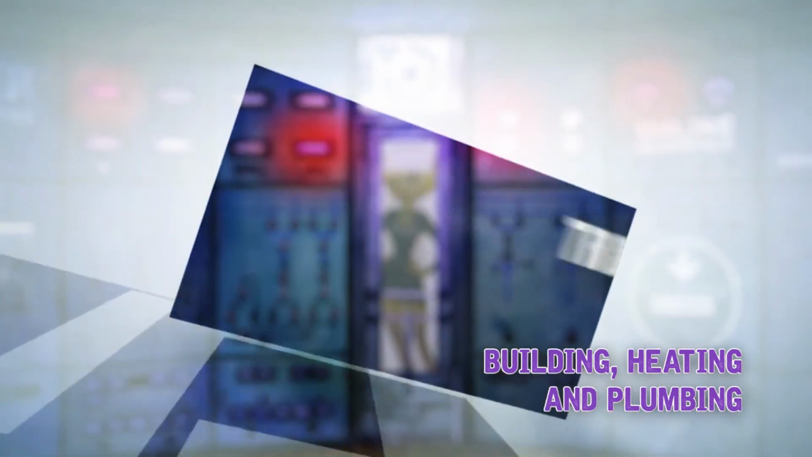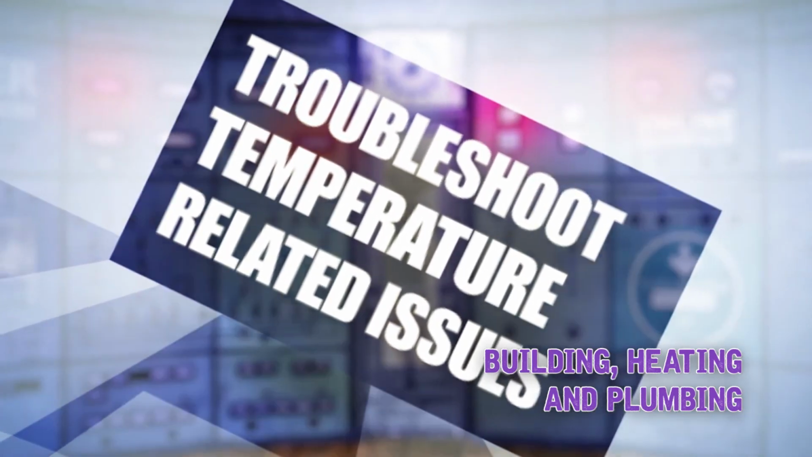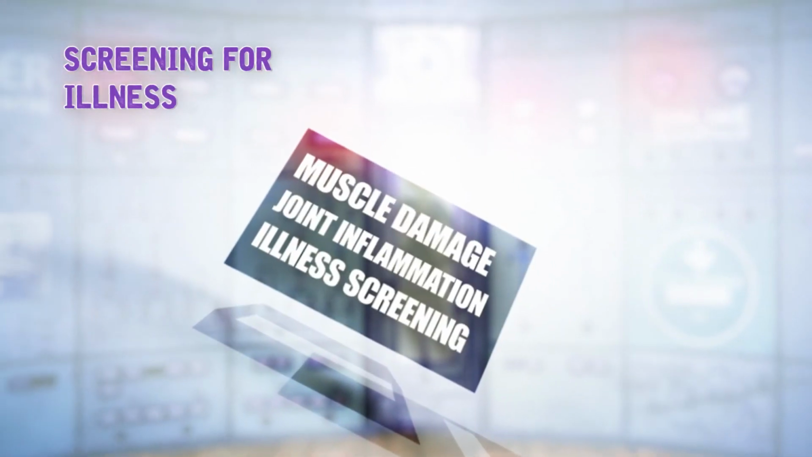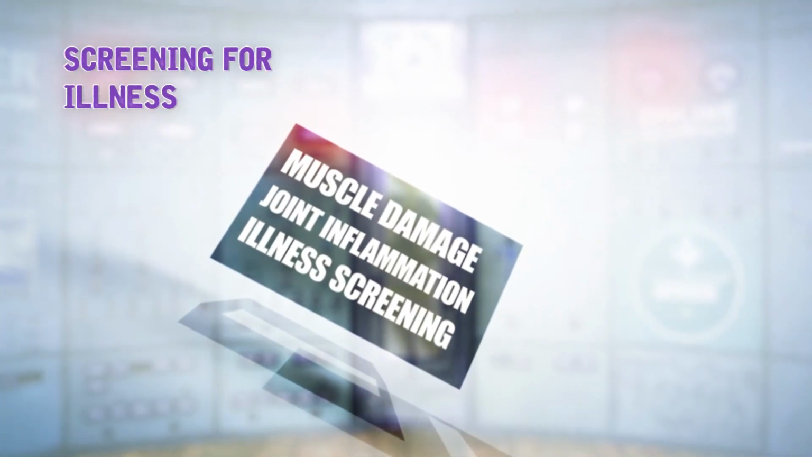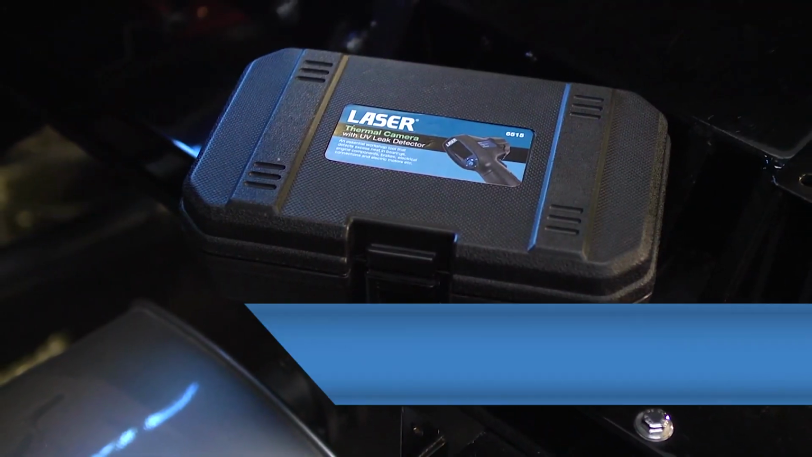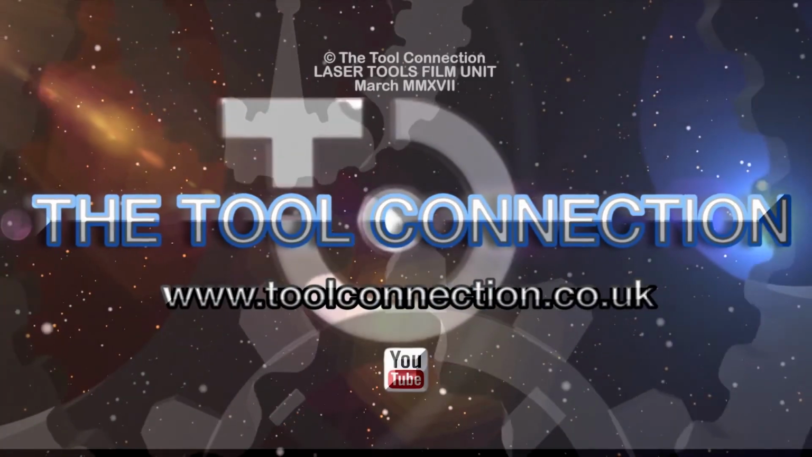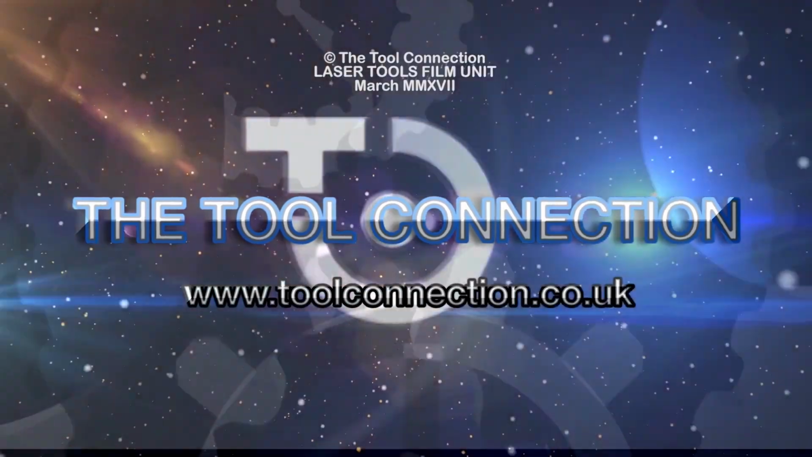Quickly find and troubleshoot temperature-related issues around the house or office and solve problems fast. Medical, muscle tissue damage, joint inflammation, screening for illness. When things are heating up, reach for the troubleshooting tool that lets you see exactly where the problem is. The 6515 thermal camera with UV leak detector from Laser Tools.